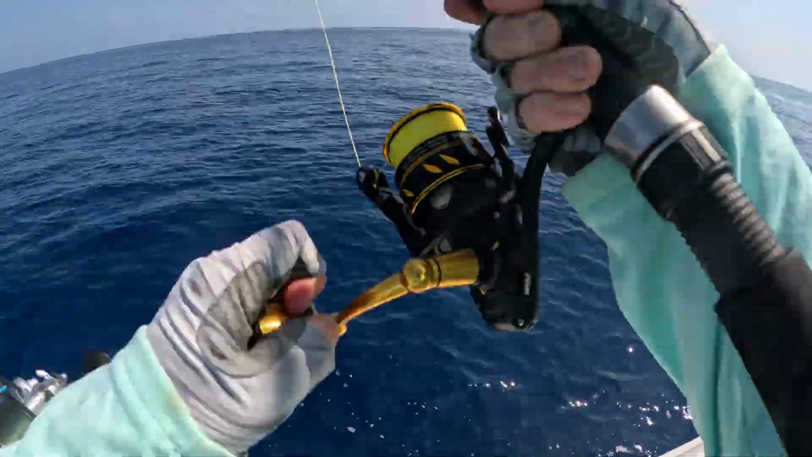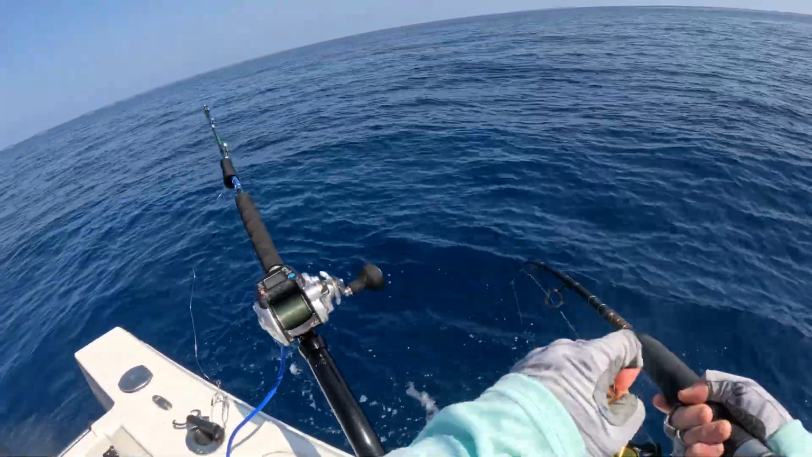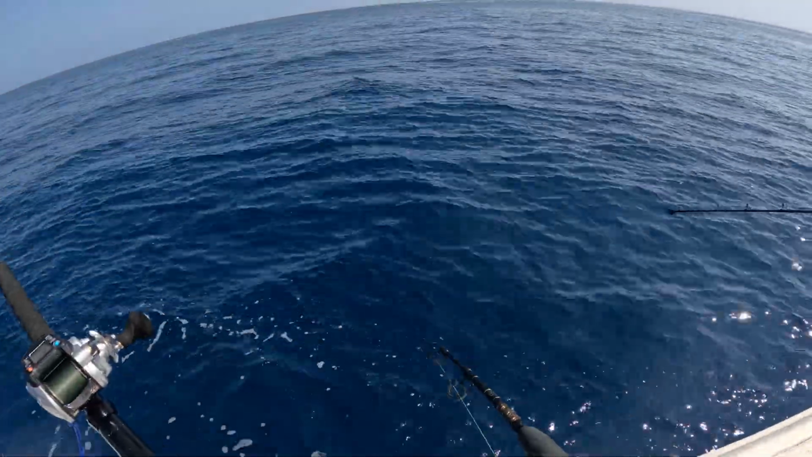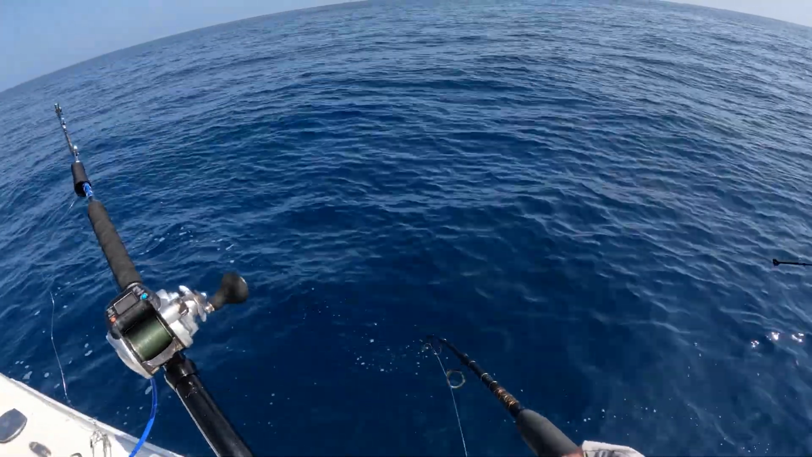Your thing is too small? Yeah. I've got a 3.0 in my thing. That's what I'm using. Yeah, that's not a beak though. You want a beak for snapper. I got one for you. Give me a second. Let me just catch this fish.